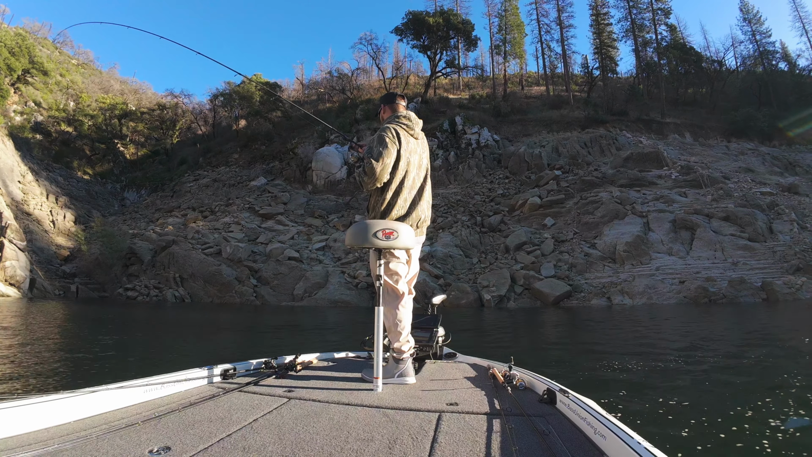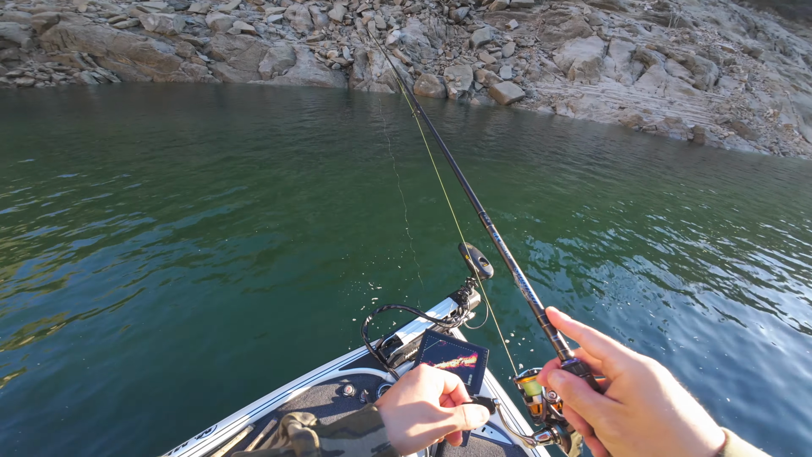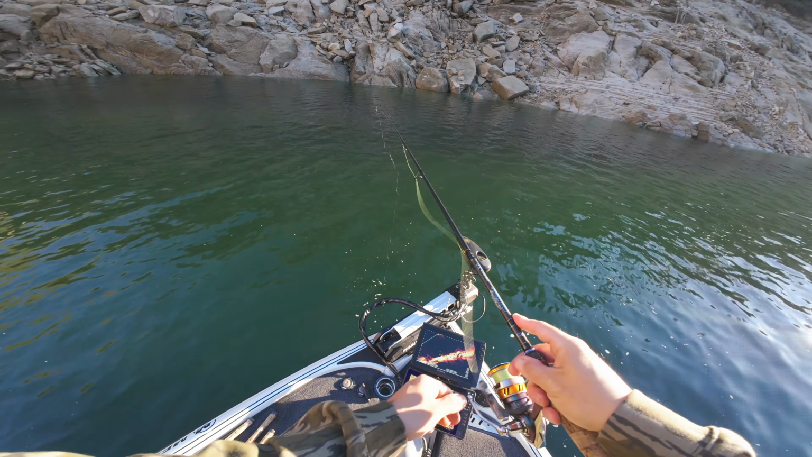There we go. That was cool. Fish hit it on the drop. Yeah, just doing a little experimenting. It's always fun. I'm always trying different things out here, new techniques, and it's pretty cool. Oh, had a bite. There we go. Finally got him.